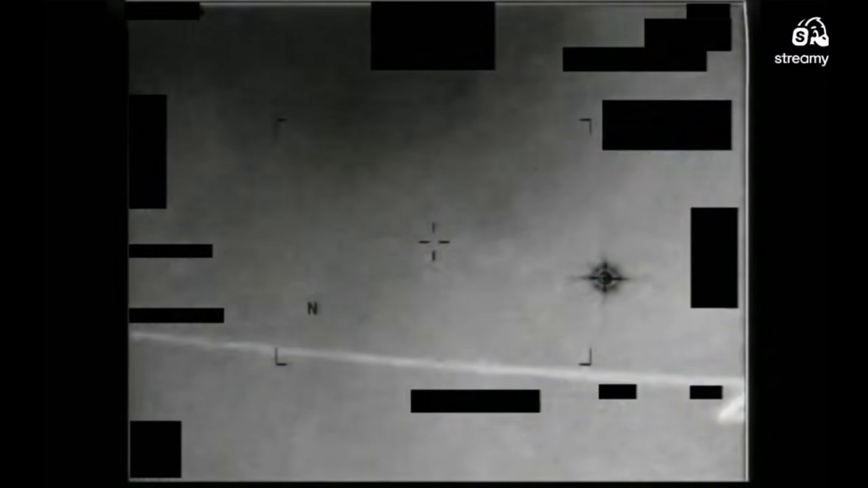So, see how the parachute gets closer as it gets closer to the center of the reticle? Yeah, no, I don't. That's got to be some kind of artifact of the thermal imager. I'm calling this anomalous all day long.